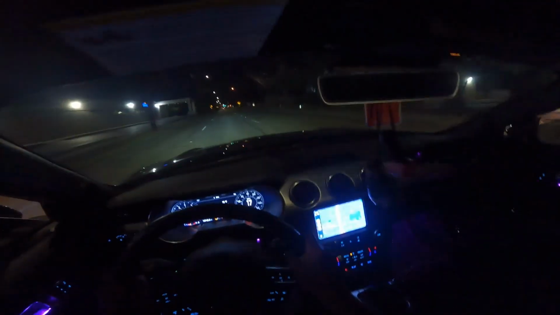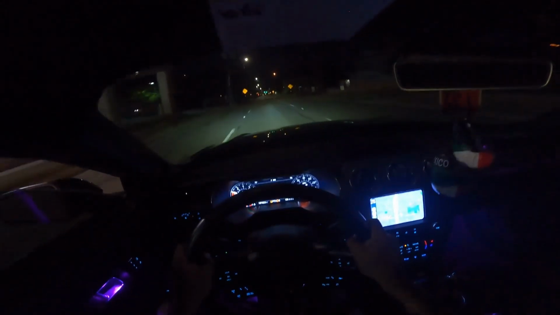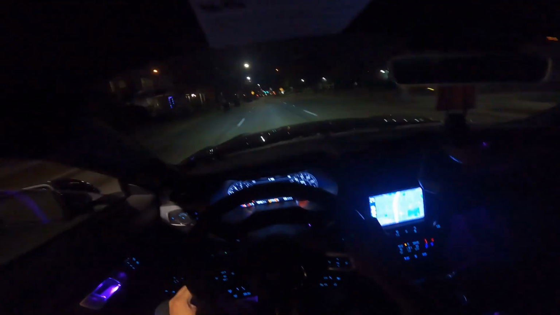I guess I'll just cruise around for a bit here at night and let you guys hear the car and get a little experience of what it's like to drive one of these things.